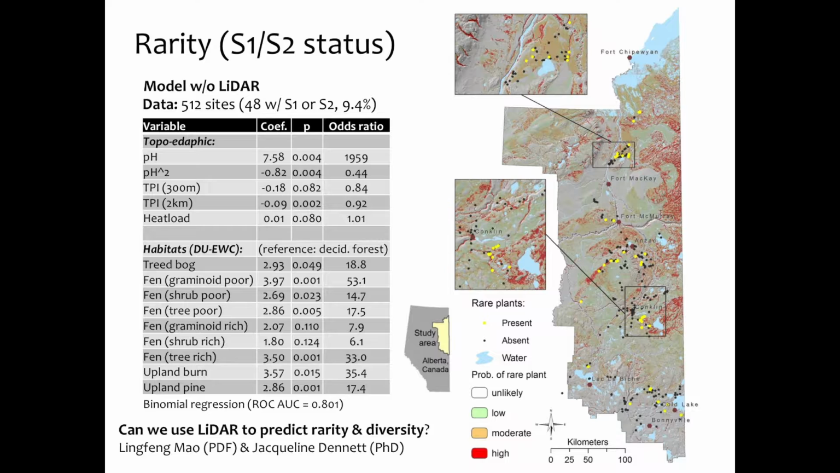So here the way we define rare plants was an S1 or S2, and that means it's a subnational status. S1, critically imperiled, usually less than a dozen known populations in the province. S2, maybe 30 or 40 populations at most known. The red areas indicate those environmental factors, the topoedaphic and habitat factors, that correlate quite well with where we more consistently encounter rare species.